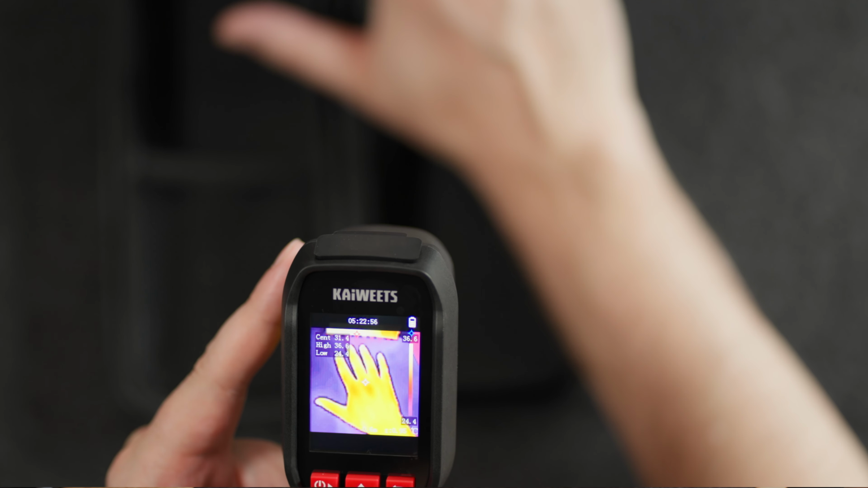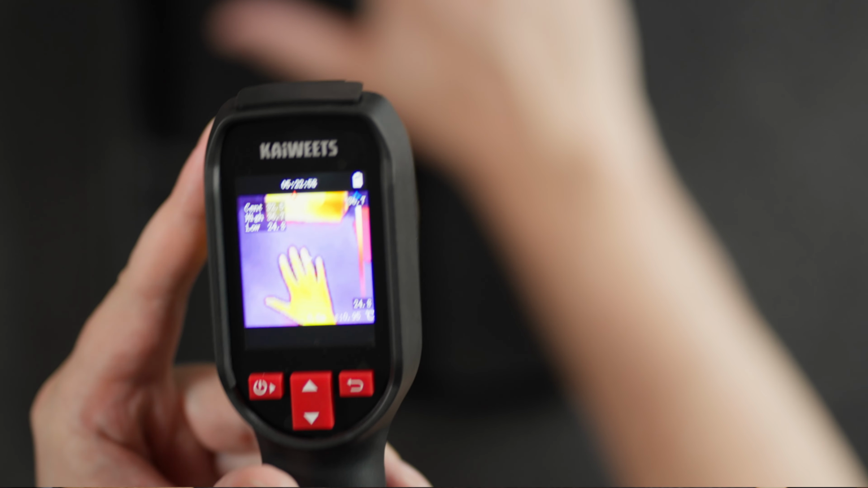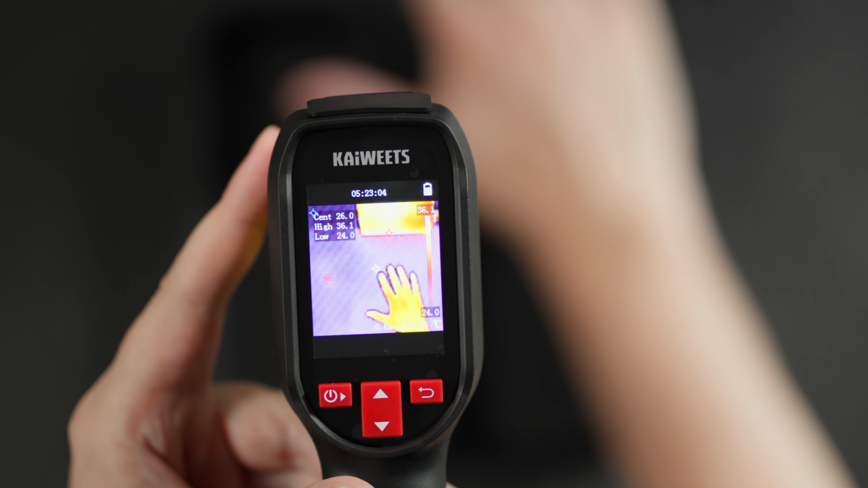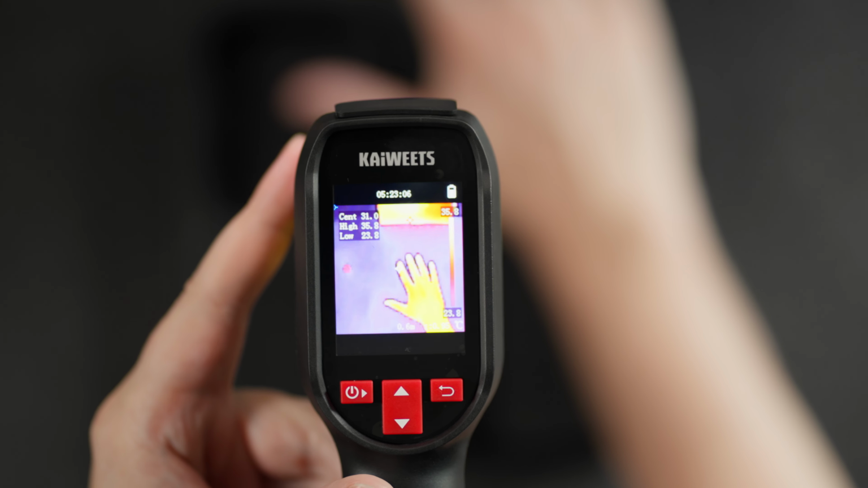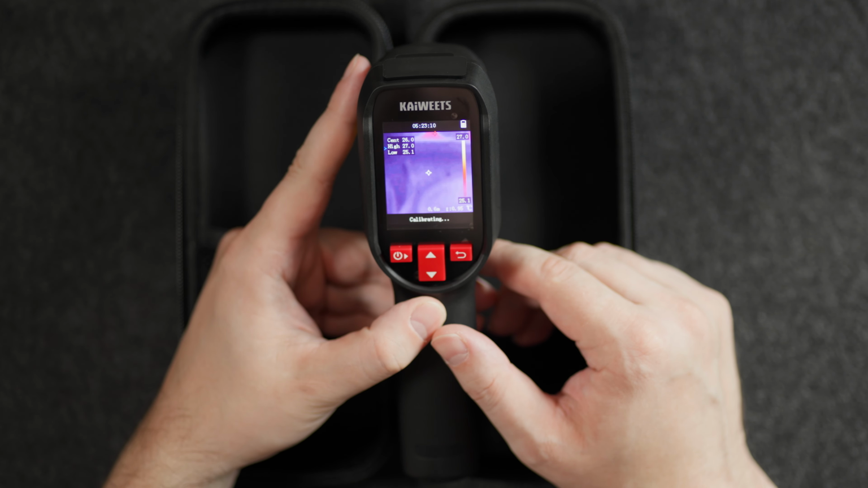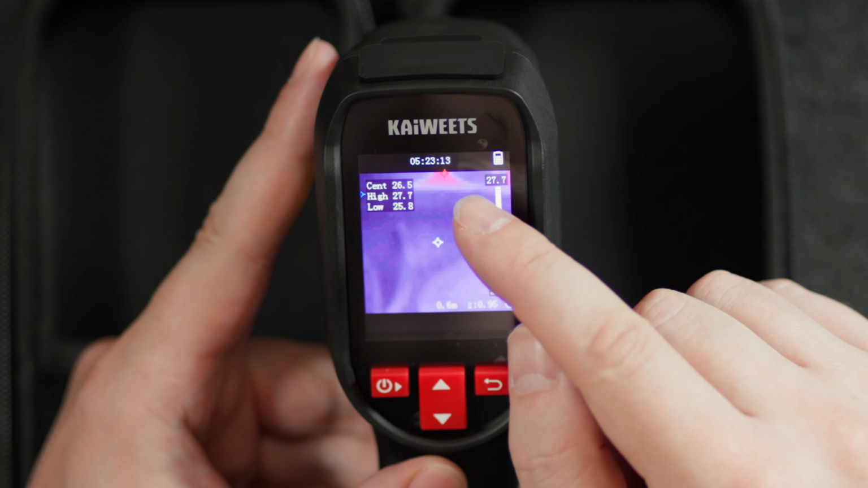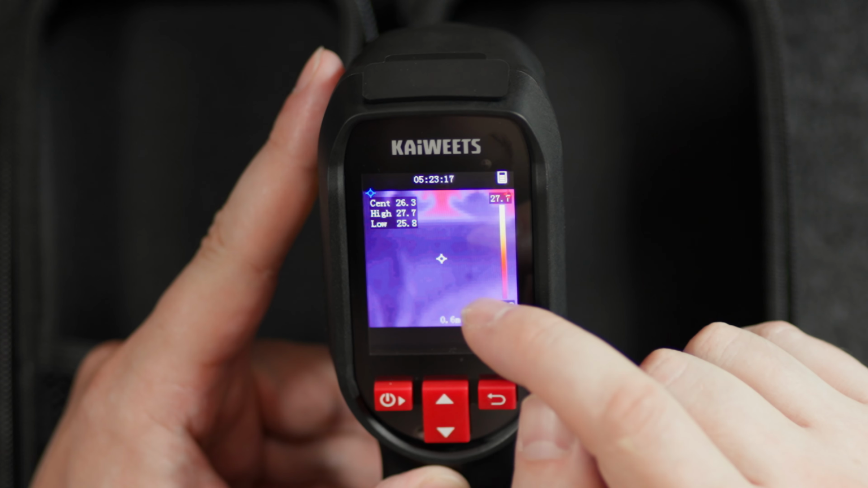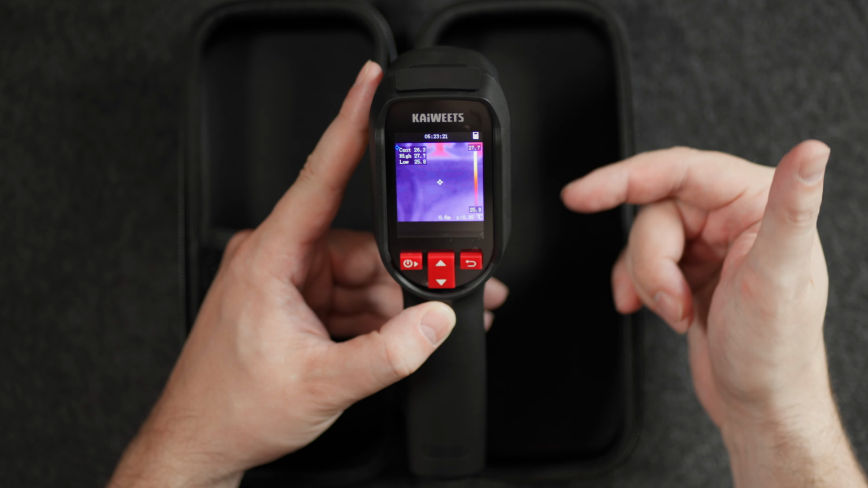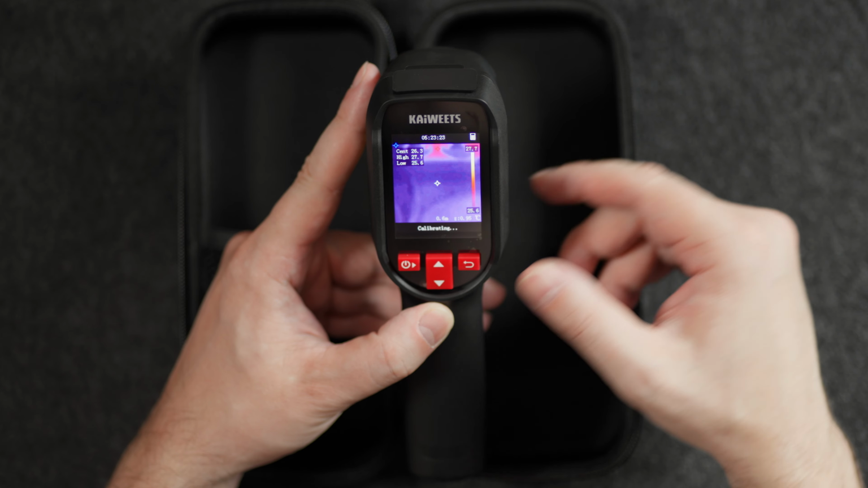If I put my hand up, it tells exactly where my hand is. It also shows the center temperature wherever I'm pointing. It shows the highest temperature on screen, and it actually points it out with these little red and blue targets. And it tells you exactly where the lowest temperature is and what it is.